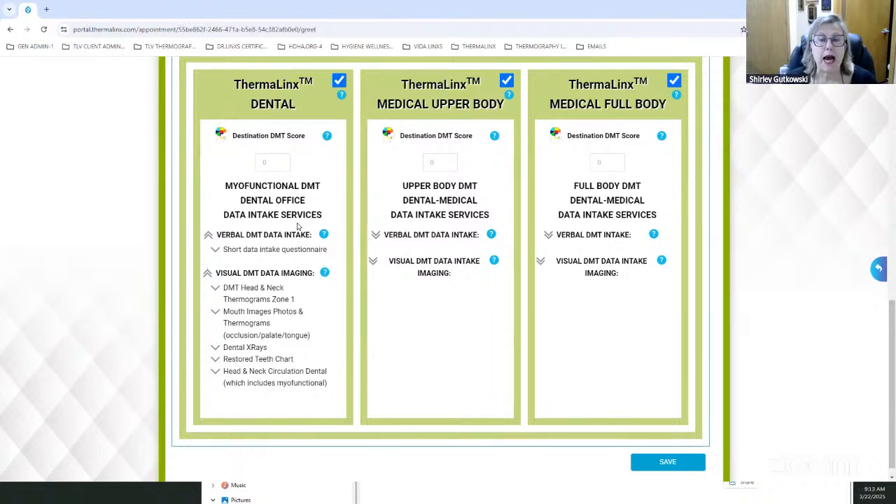For me, I look at my images that I take when the patient is gone, and I write up a report and a treatment recommendation plan. So there's usually an orthodontist referral, usually a dentist referral, usually a chiropractor referral, plus my treatment plan, plus sometimes even a nutritionist. So I need to make money off of this. I don't get any money from the orthodontist, and I don't get any money from the nutritionist.